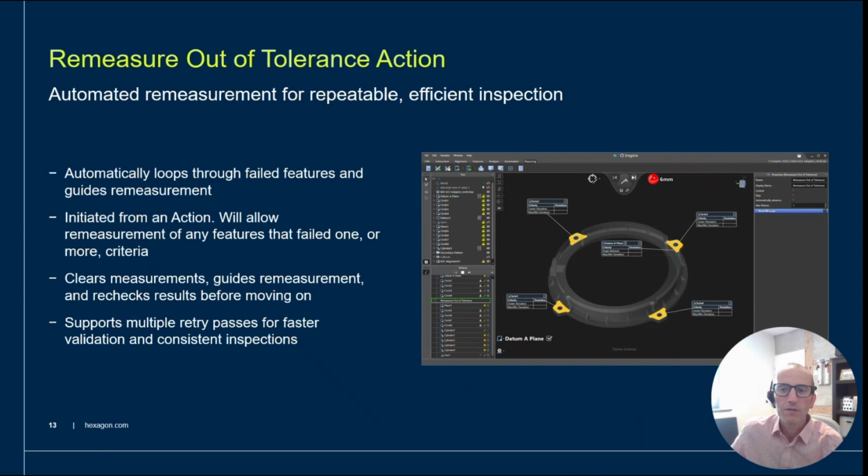Really the best of both worlds. You can have a fully planned inspection routine, plus allow for a reasonable opportunity to correct mistakes. Once the remeasure out of tolerance action is initiated, Inspire automatically loops through any features before it in the actions list that failed one or more of their criteria.